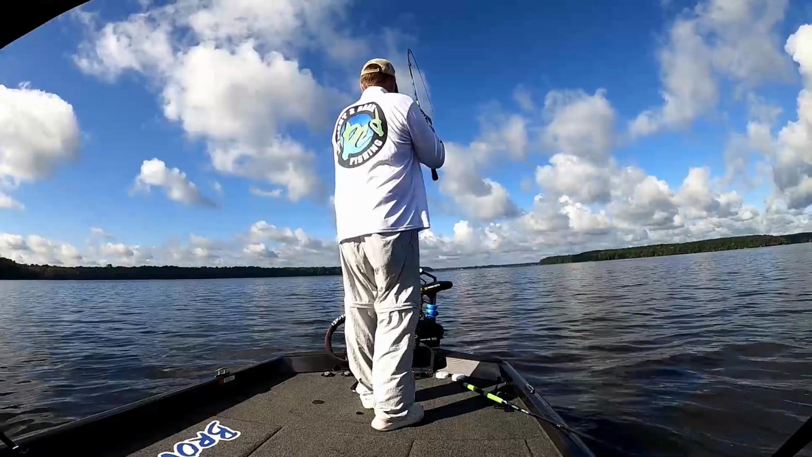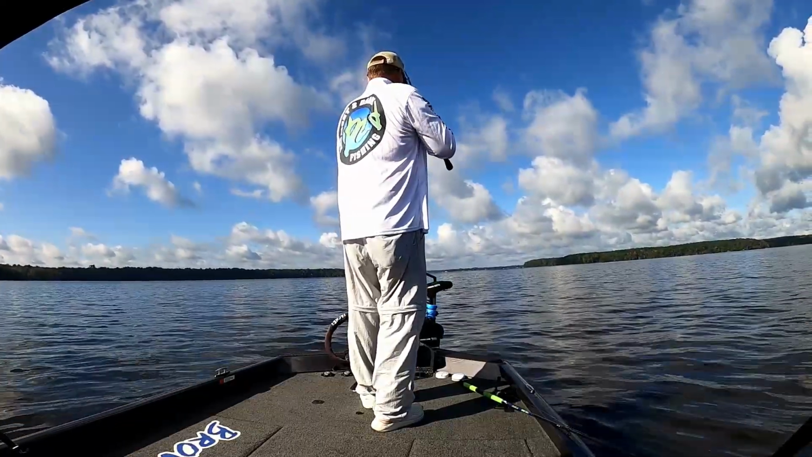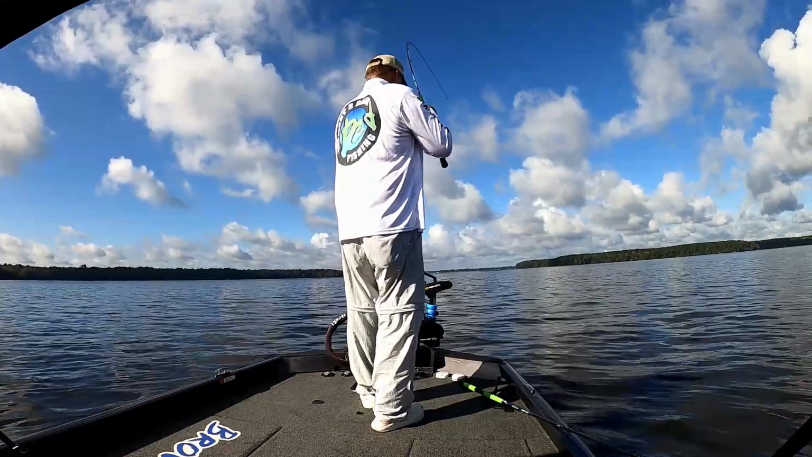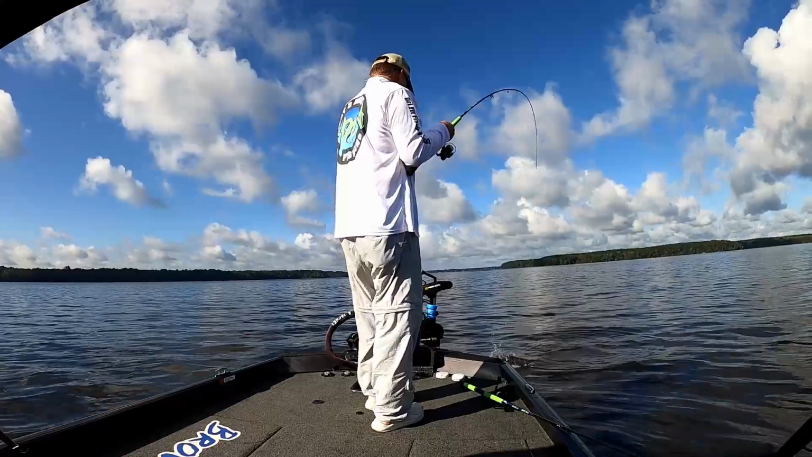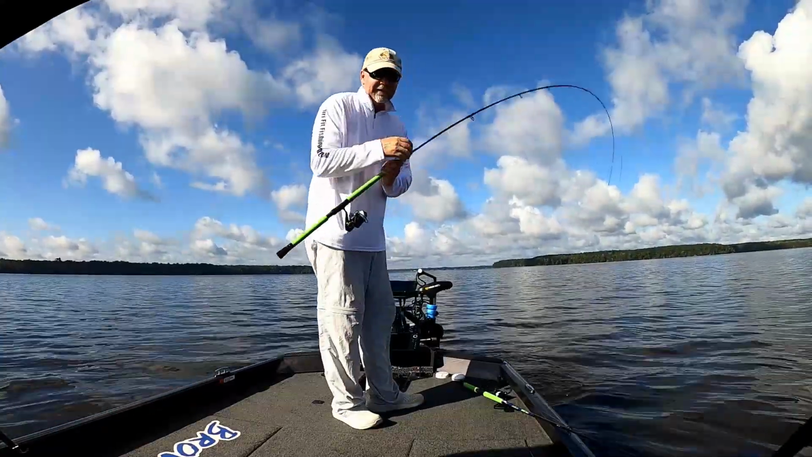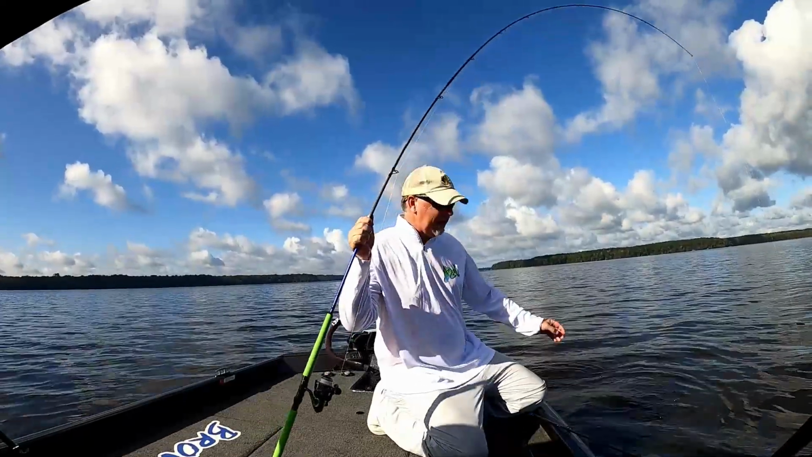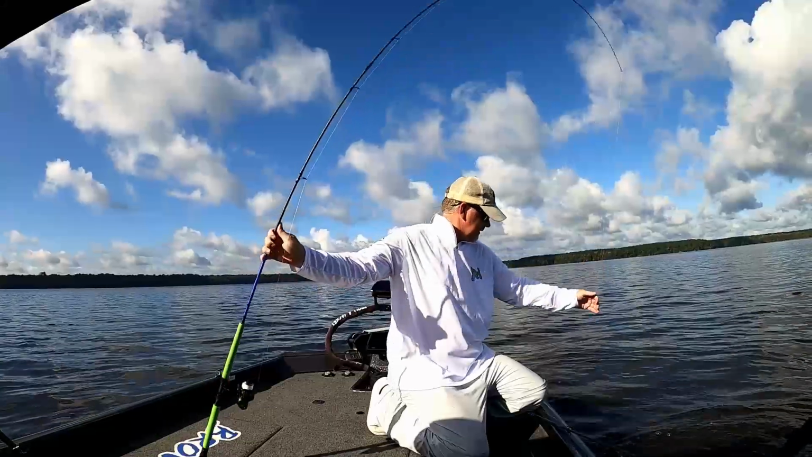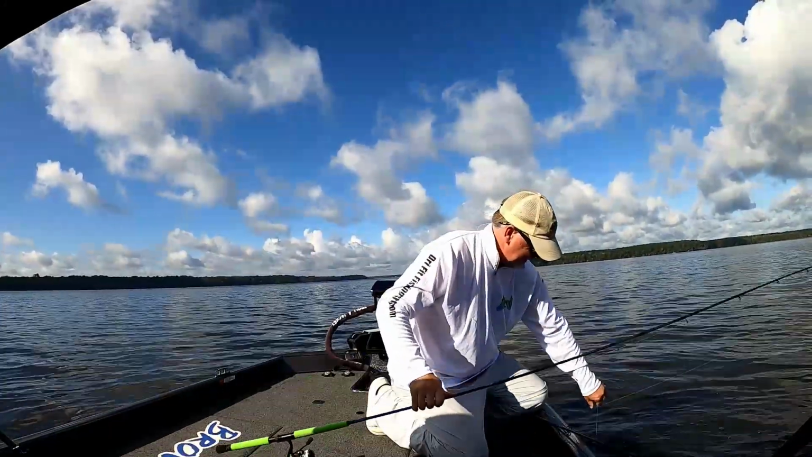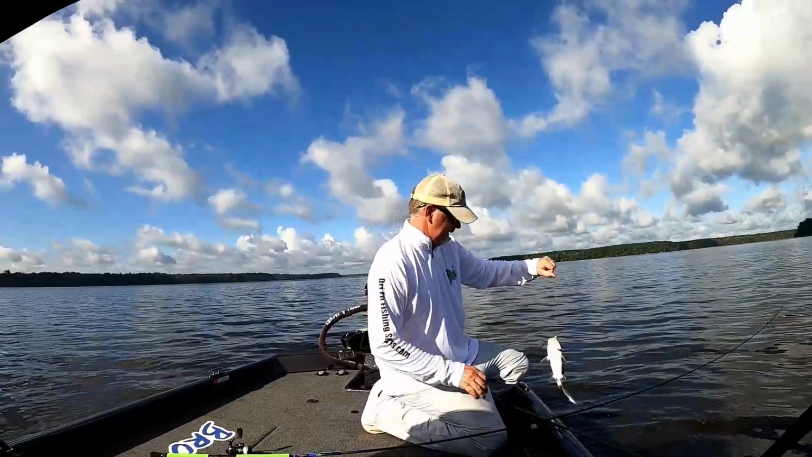Oh yeah, that looks like a good fish. That might be a catfish. Yep, a catfish. Guys, I'm surprised at how many channel catfish hang out in these crappie schools, but there is almost always channel catfish in a school of crappie. And this one is not a monster, but he is pretty.